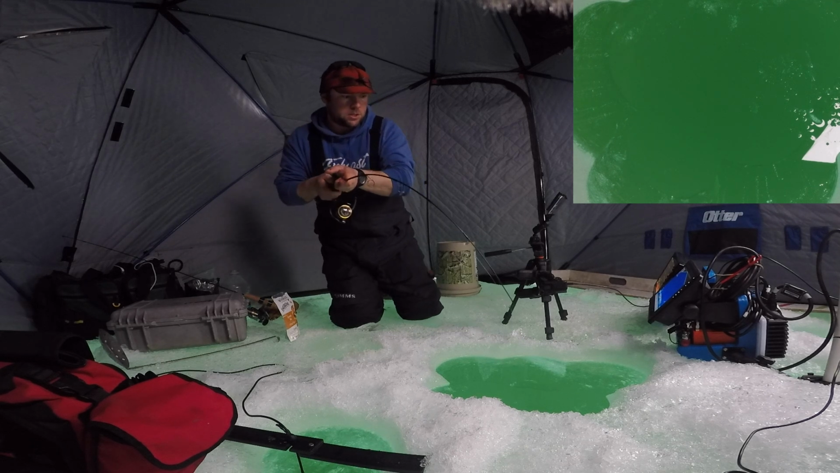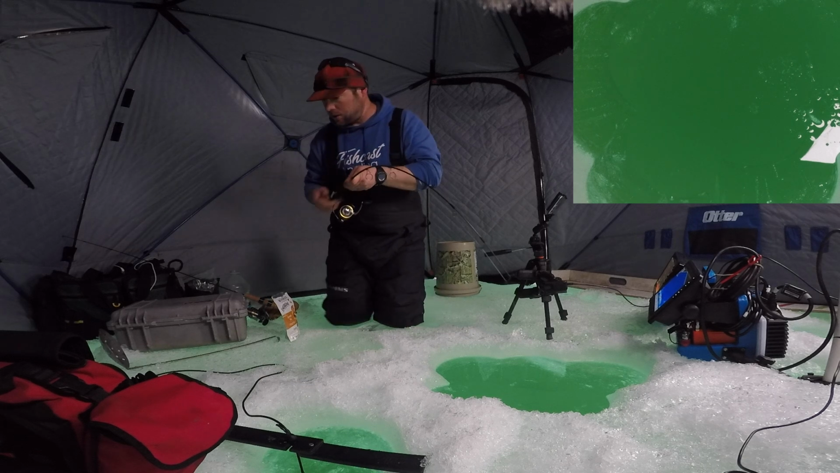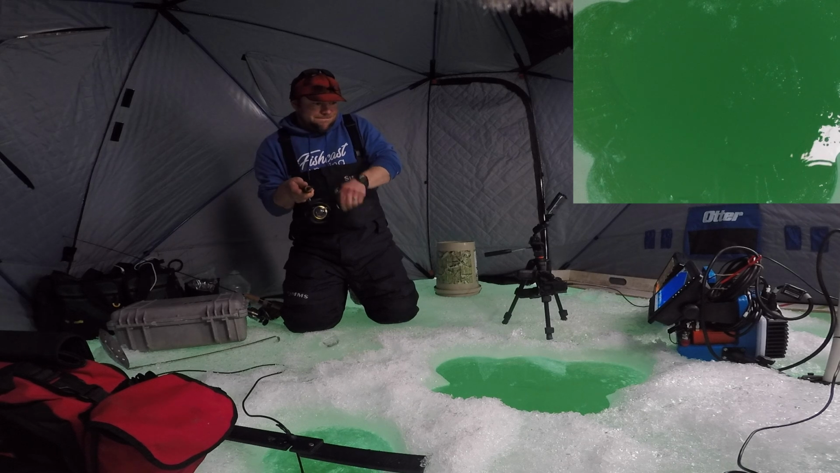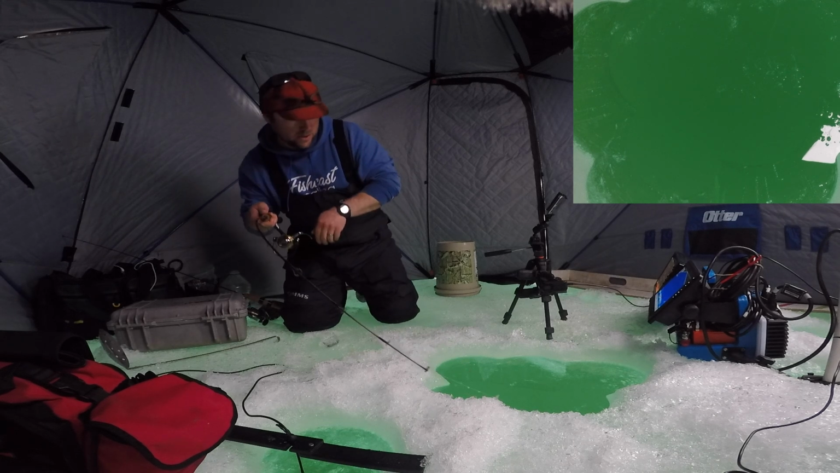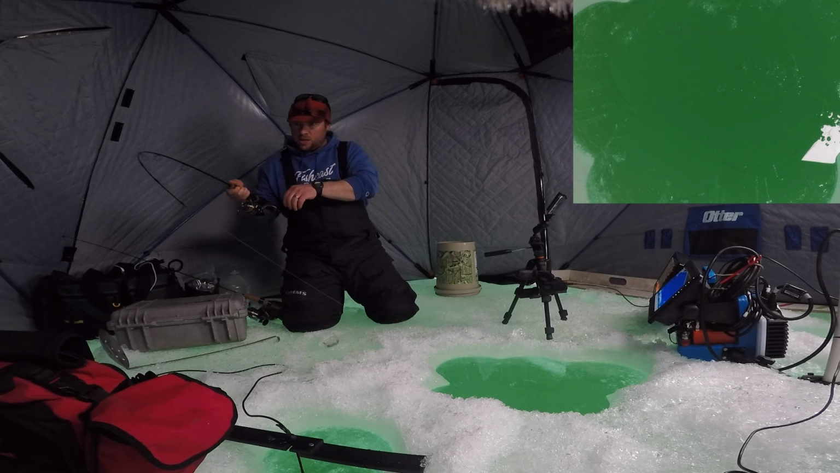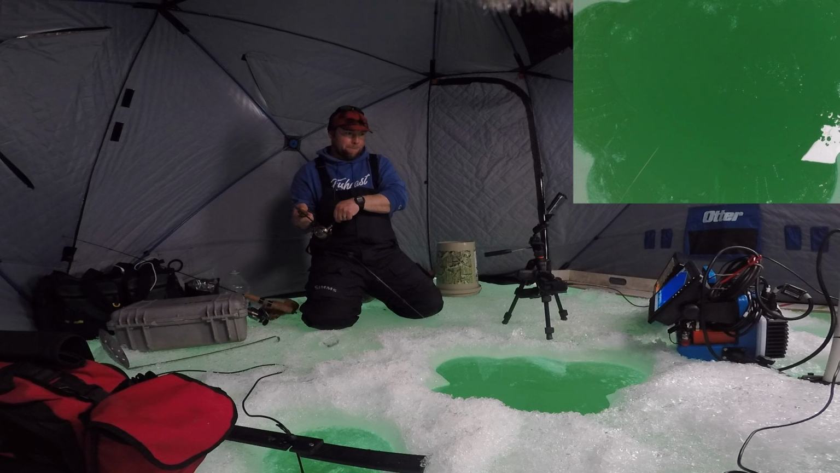Wow. I don't know if I snagged this thing or if it's just pulling hard or what. Wow. Whew. Coming back at me. My goodness. Way off to the side now. This thing is either snagged or a really creative fighter, dude. This is a fun fish. Be a good one.